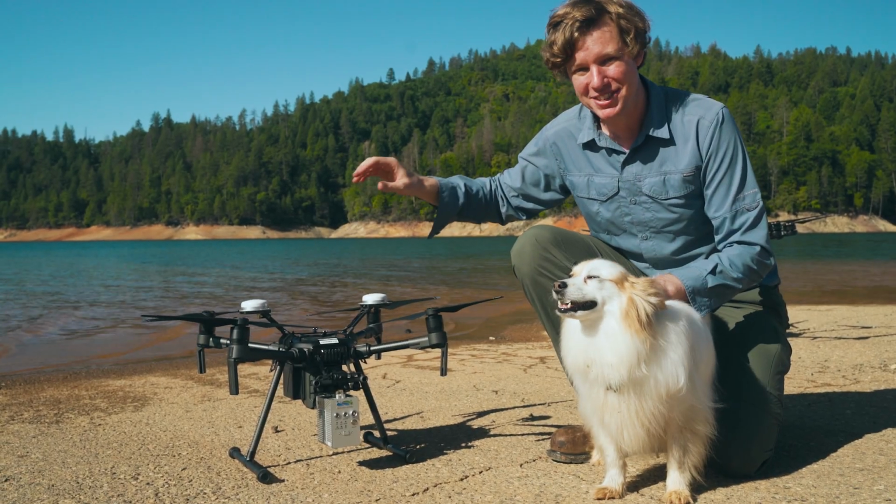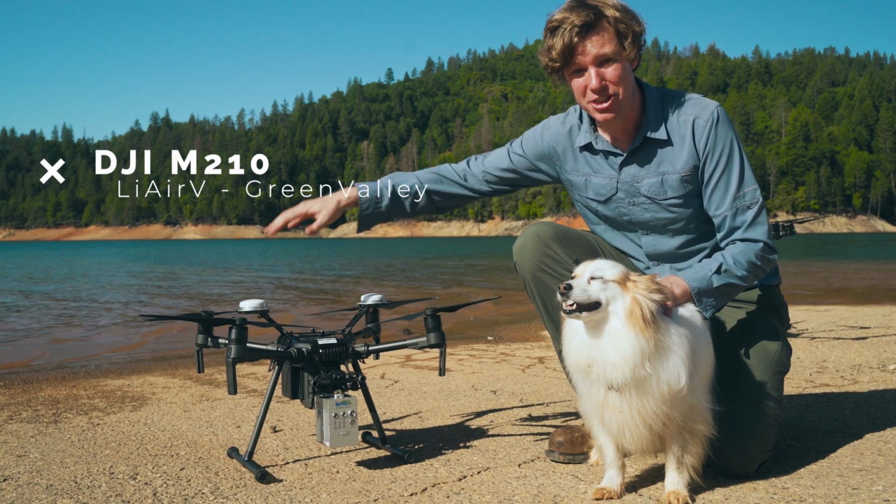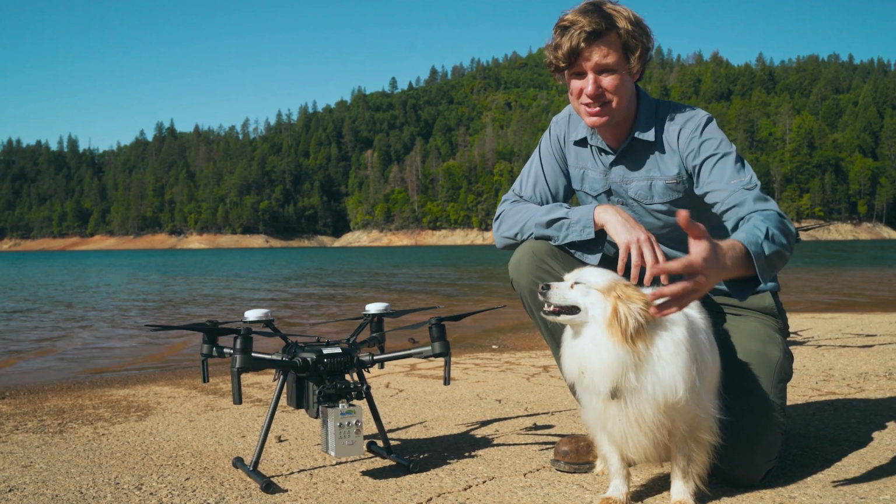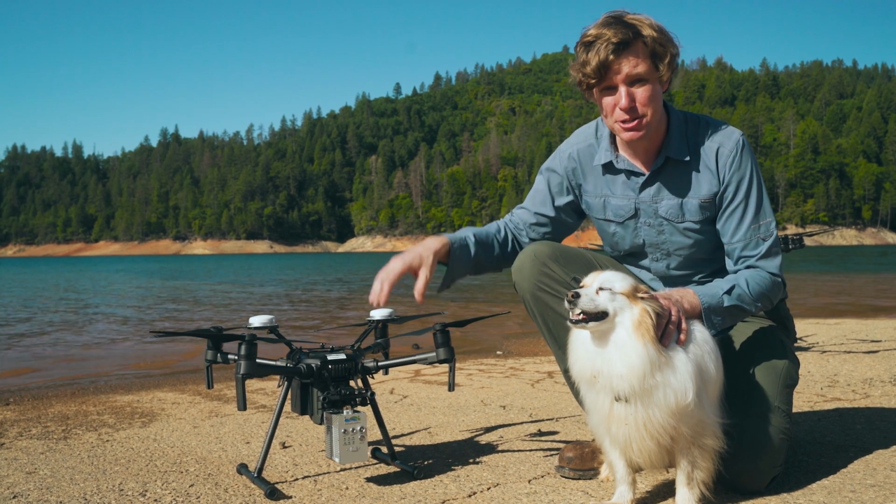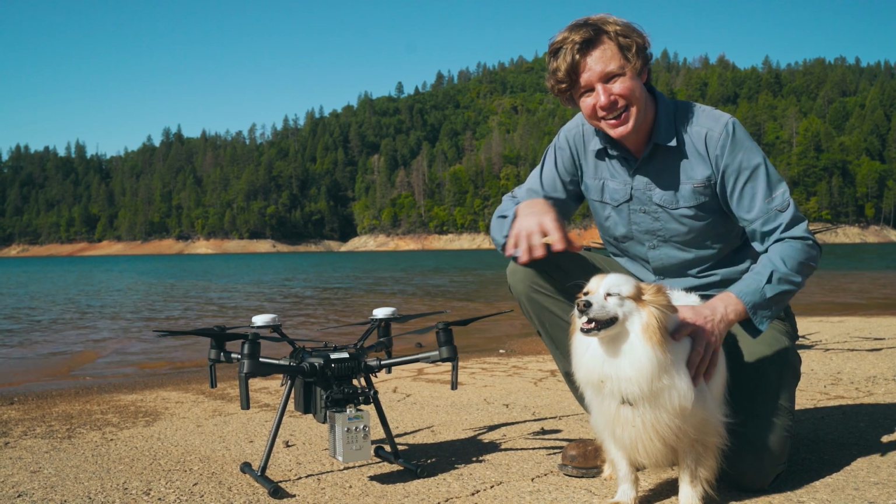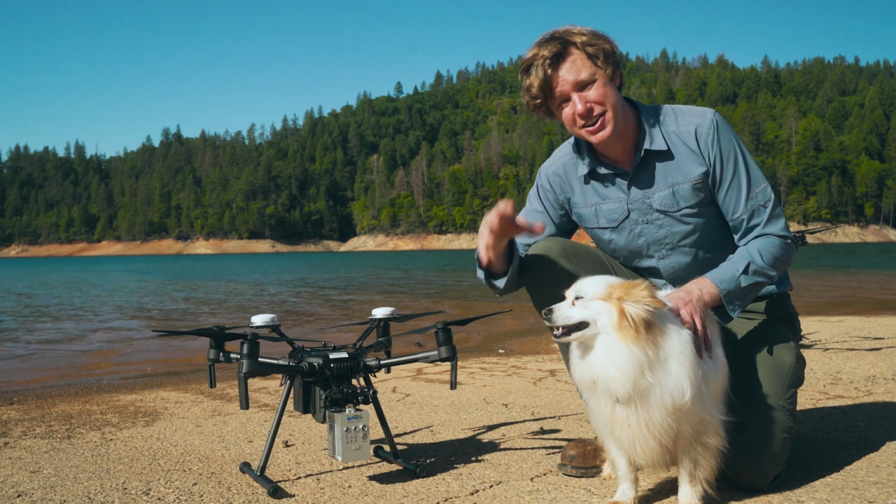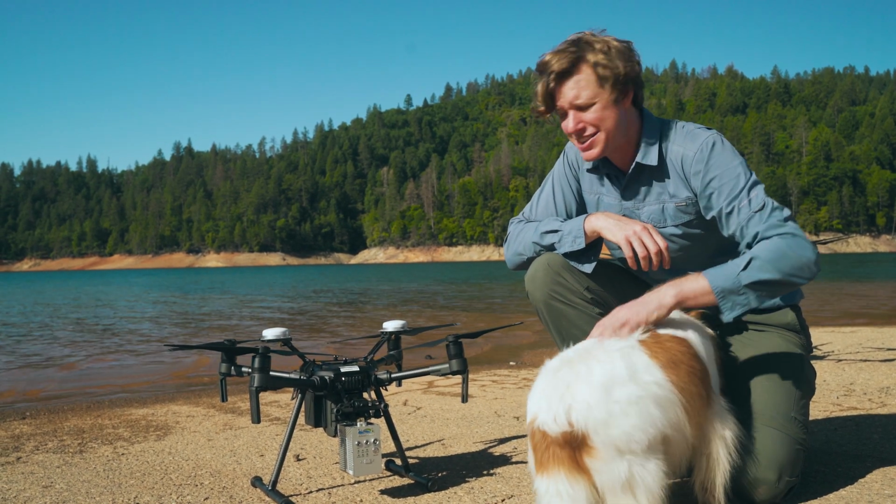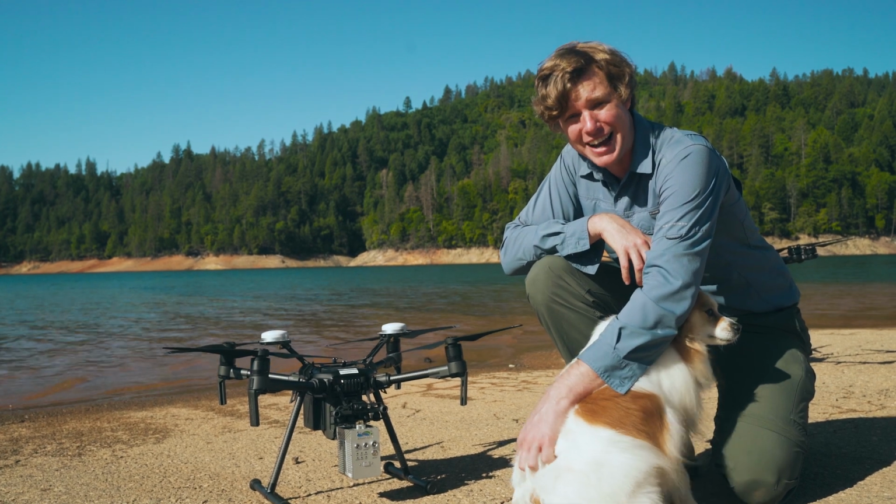So right here we have the DJI M210 drone with an RTK system. It has an IP rating, so it's water resistant as well as dust resistant. It has the first person view camera integrated into it, as well as obstacle avoidance on the front and on the bottom. So that enables it to come in for safe landings and also has a longer flight time.